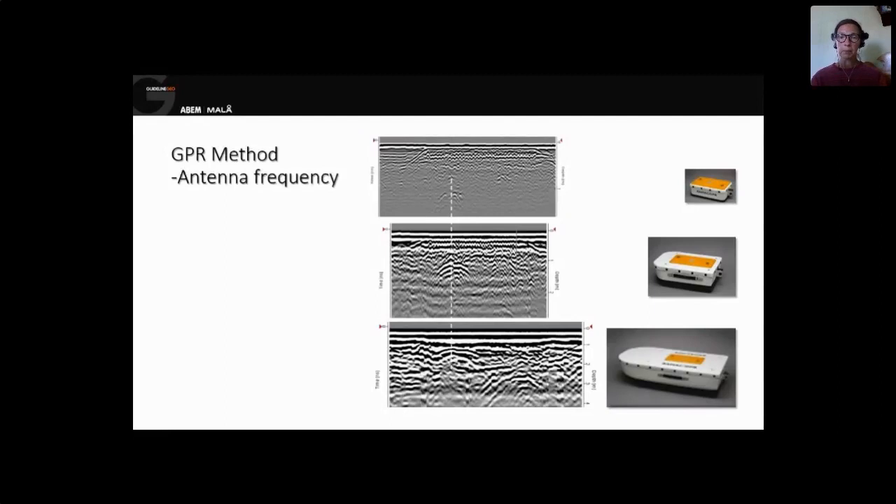So with GPR, you have to consider what resolution you want and what investigation depth you want. And as you also see, depending on the frequency, the antenna itself has different sizes. So high frequency antennas are small and low frequency antennas are bigger. This is due to the fact that the antenna element itself has to have a certain size to build the wavelength of that antenna frequency.